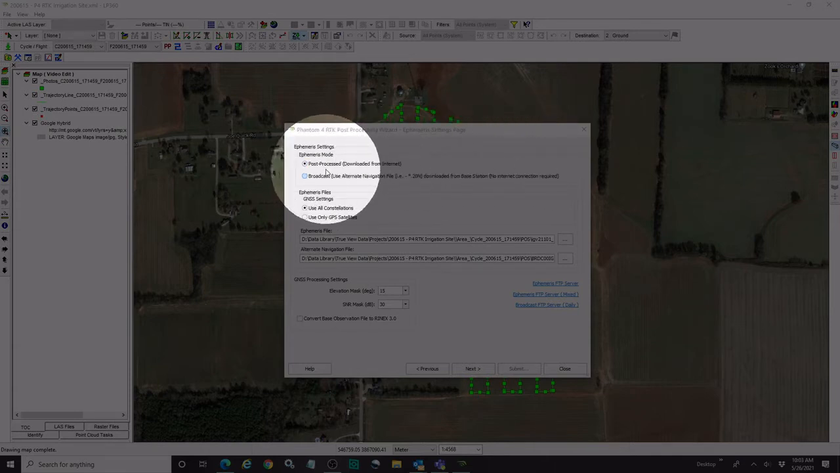So our first option is the Ephemeris mode. The first option, the most commonly used one, the recommended one, of course, is to download the updated Ephemeris files and use them in your post-process solution. Now, this does require an internet connection, as I mentioned. You can also use the broadcast or alternative navigation files, the .xxn or .xxp files that you have from your base station. This, of course, can be used when you don't have an internet connection. You just have access to your base station files. So that can be an option.